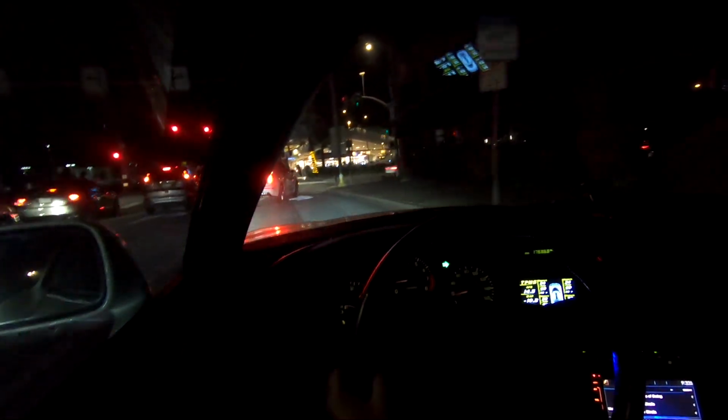I think I could raise the headlights just a tad, which I will do as soon as I get back to the garage. And no stumbling, so I think the car is strong as well.